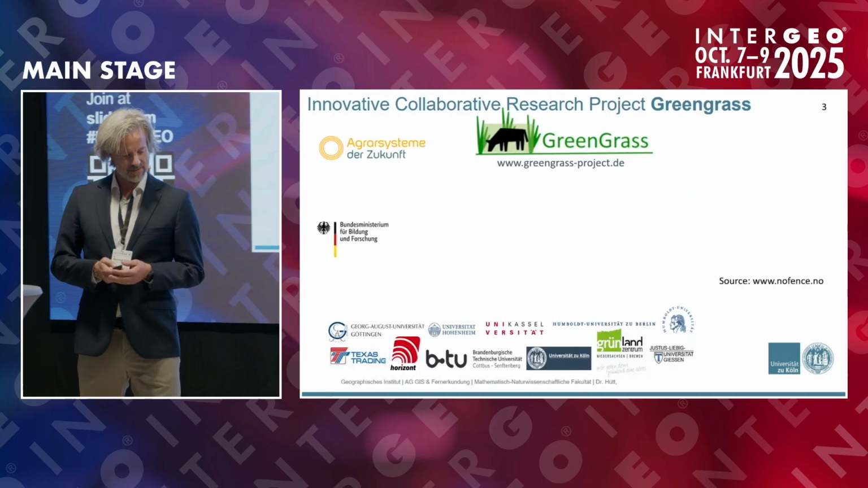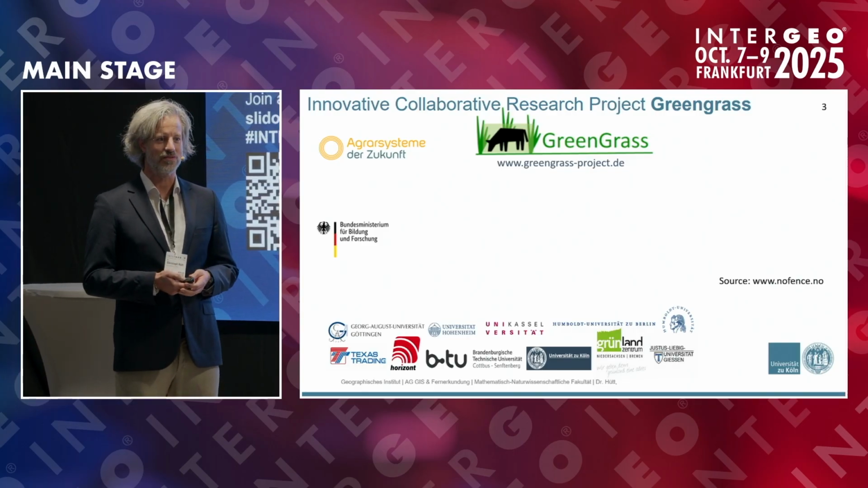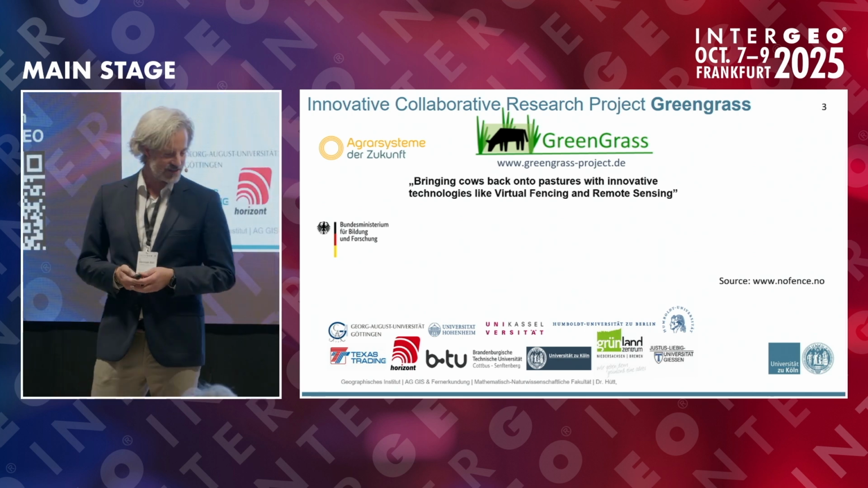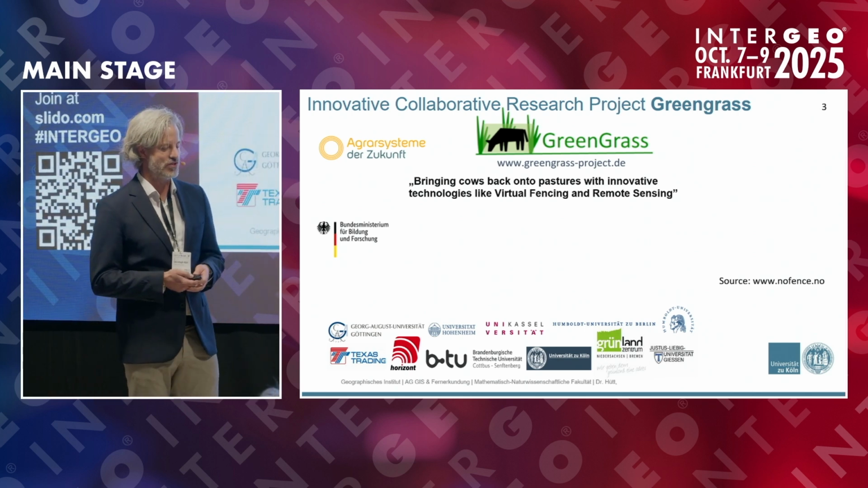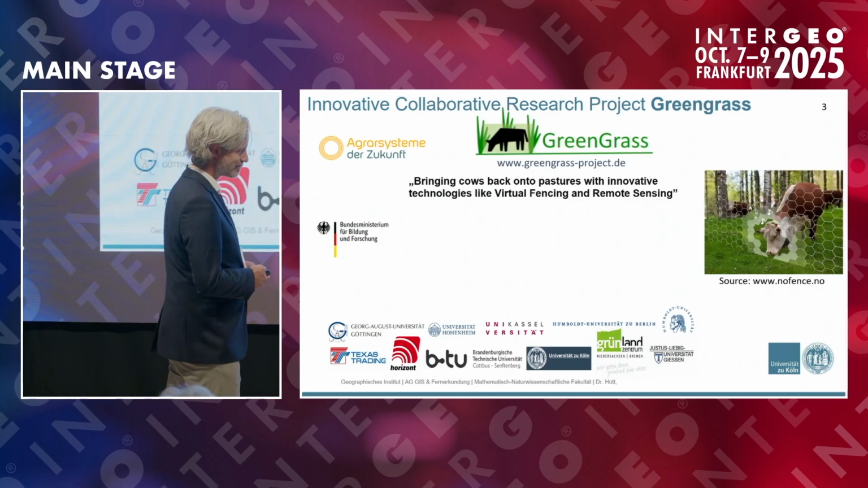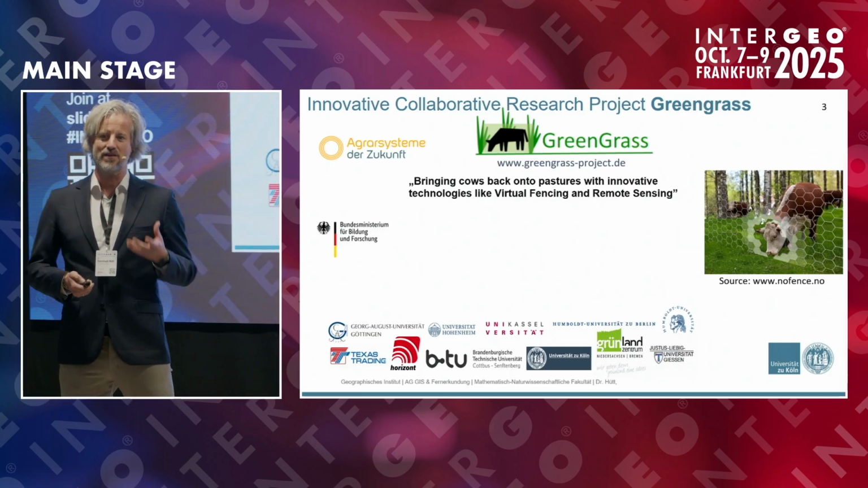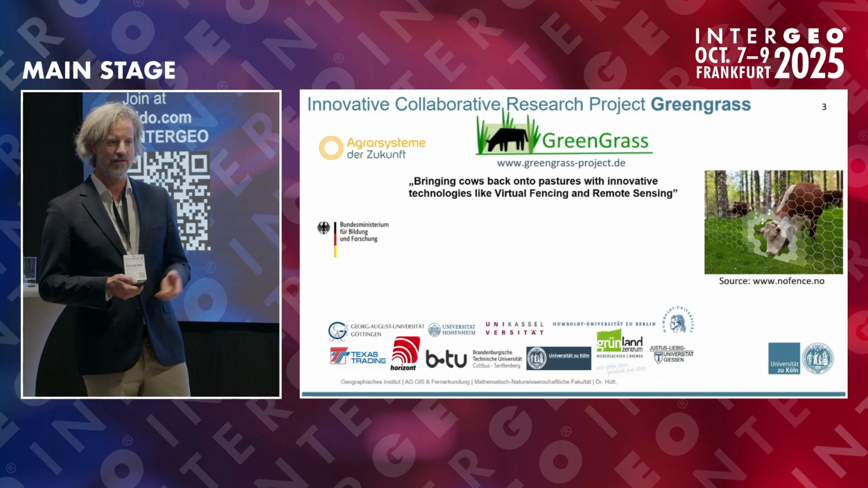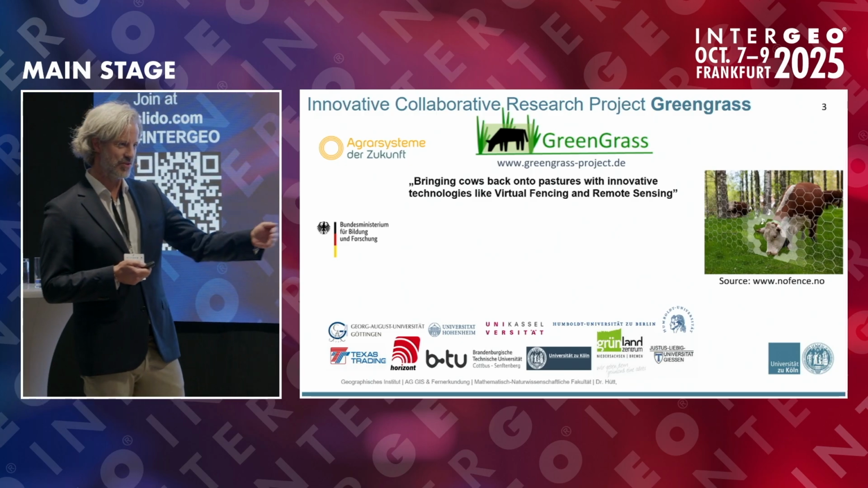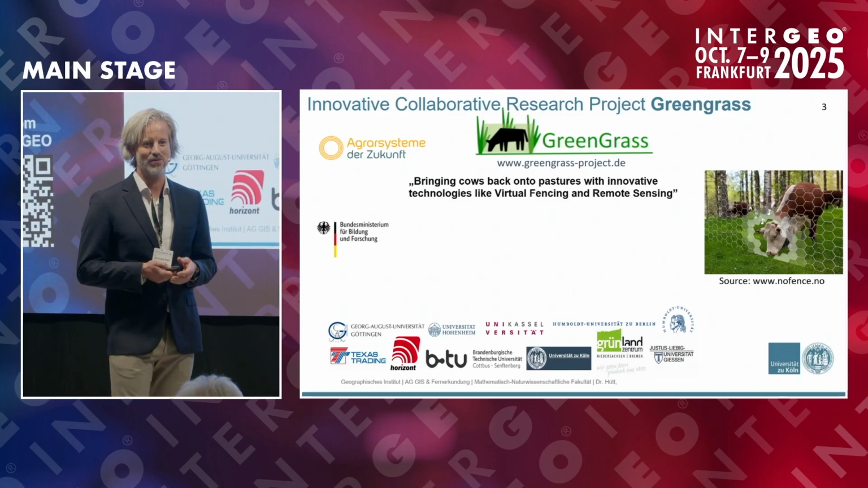Well, the first project that I got into with my satellite remote sensing background was Green Grass. This project was about bringing cows back onto the pastures with innovative technologies like virtual fencing and remote sensing. Virtual fencing is a technology for cows. You put a virtual collar on them. They have GPS and cellular connection, and you can program virtual fences. Once the cow comes to that virtual fence, there's an acoustic and an electric stimulus that will prevent the cow from going over that fence.